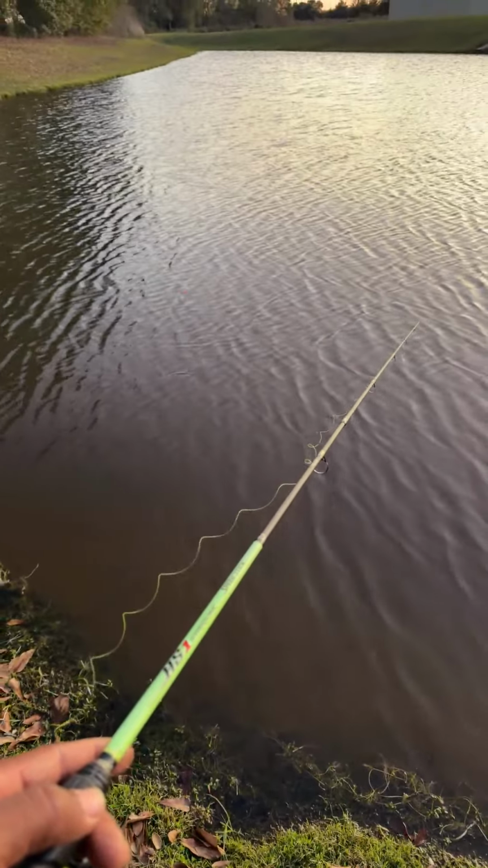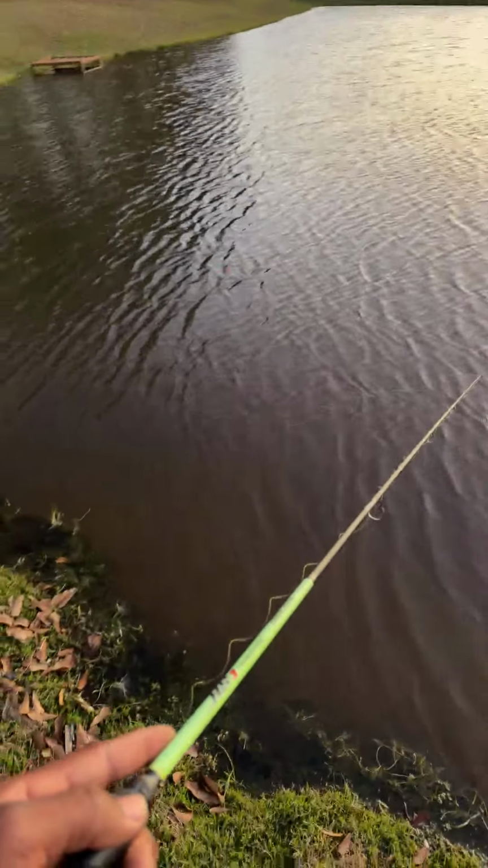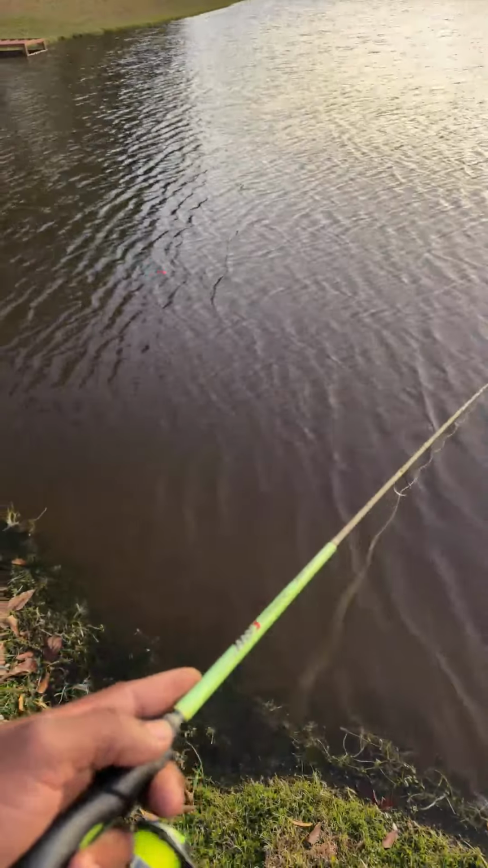What up, miss? Stefan, what's up? Oh, just some trolls. That's it. We caught one little bluegill.